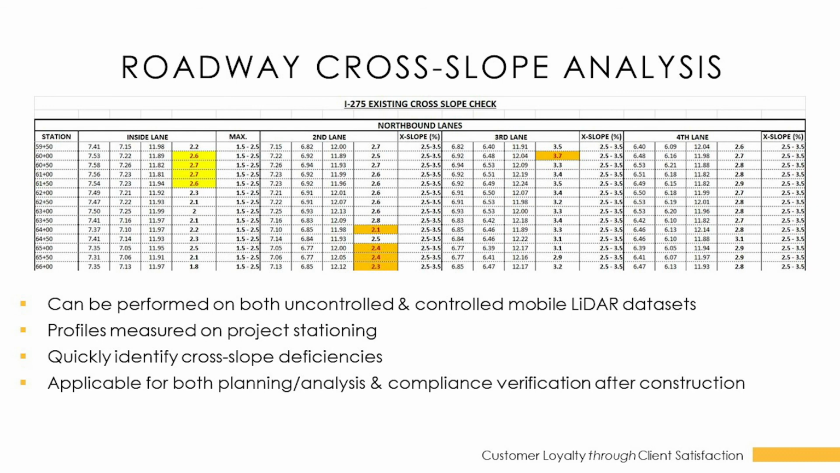The next thing we'll talk about is the roadway cross slope analysis. This is a project that we did in Florida also for a client, basically where they wanted to get a quick and efficient way to analyze the existing cross slopes of a road that was going to have a mill and inlay performed on it.